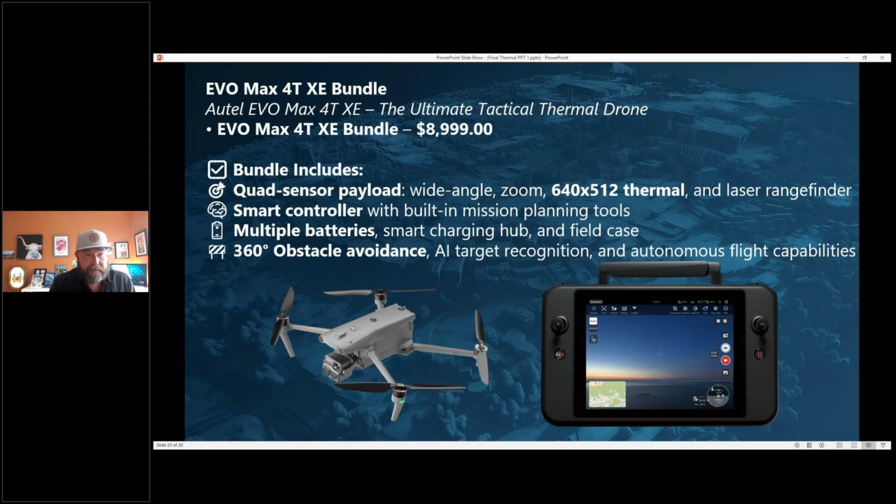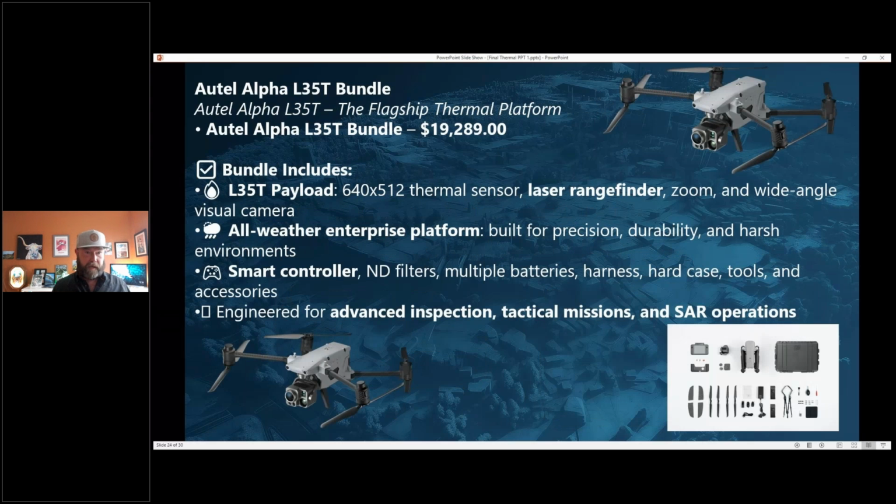The Max 4T XE bundle is around $89.99. And again, that comes with that payload, and it's not an interchangeable payload. A lot of these come with the same things, but some of the things like the gimbal capabilities, you always want to check out if you're doing a spec comparison.